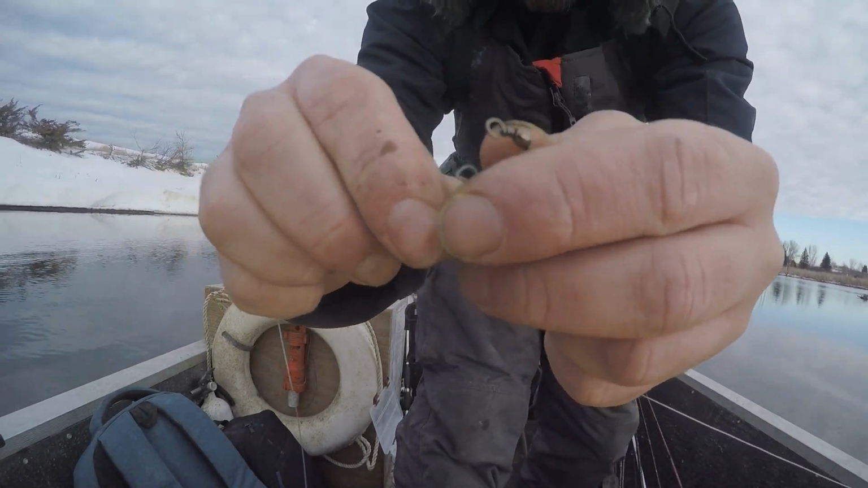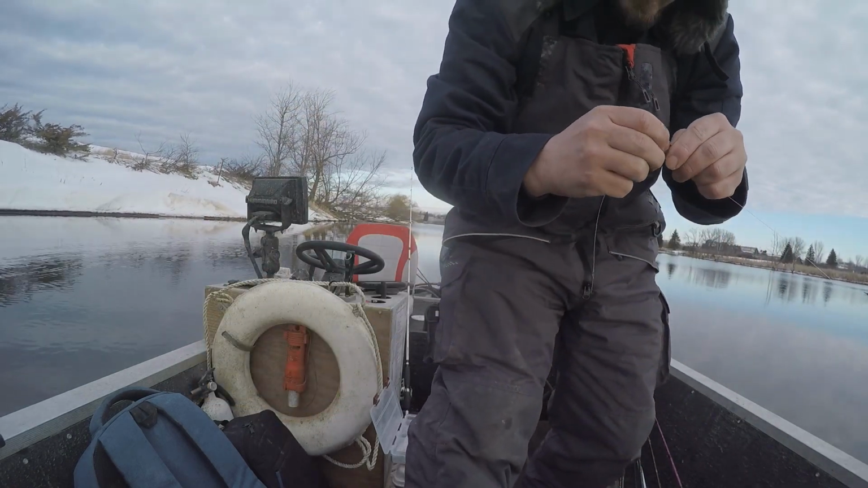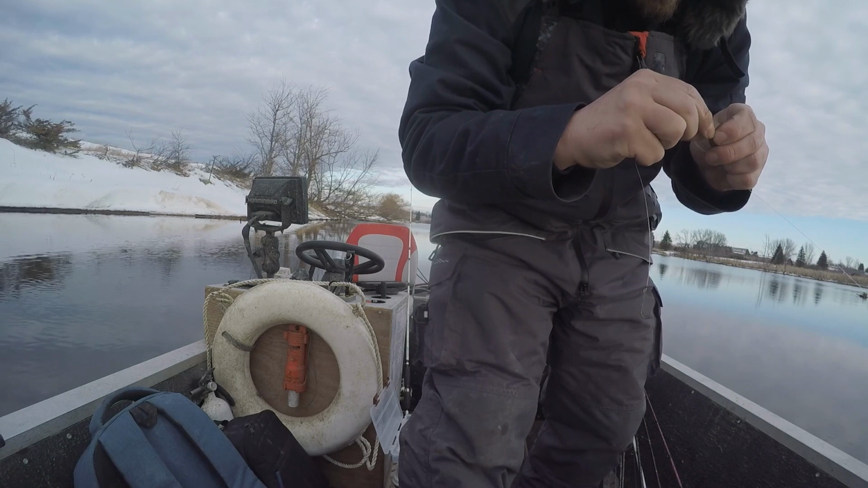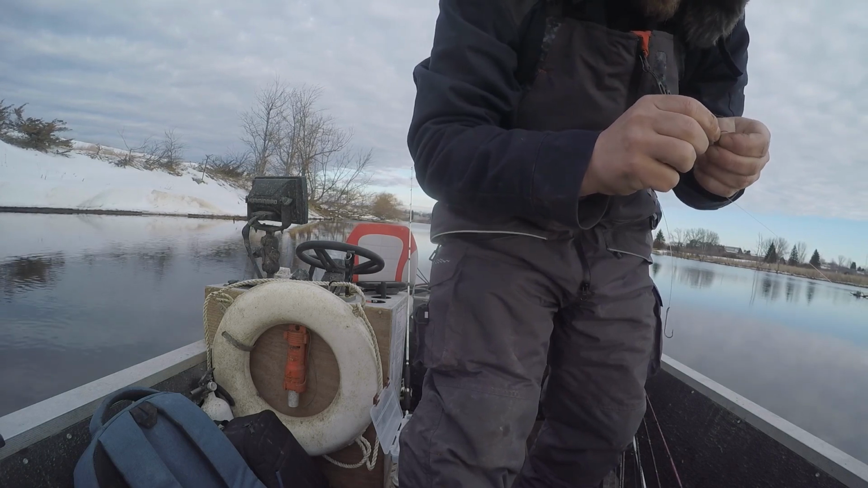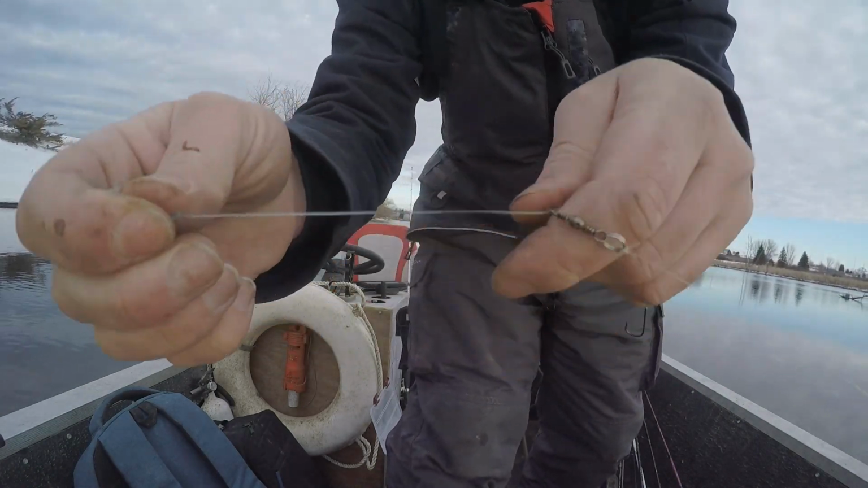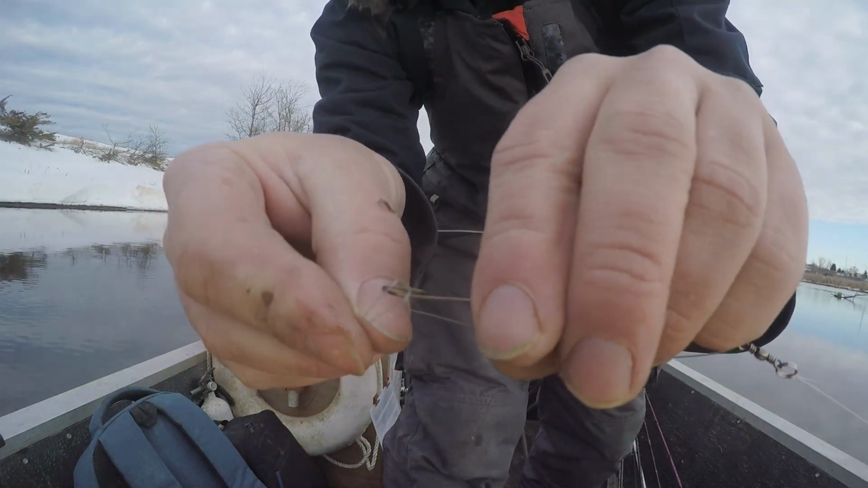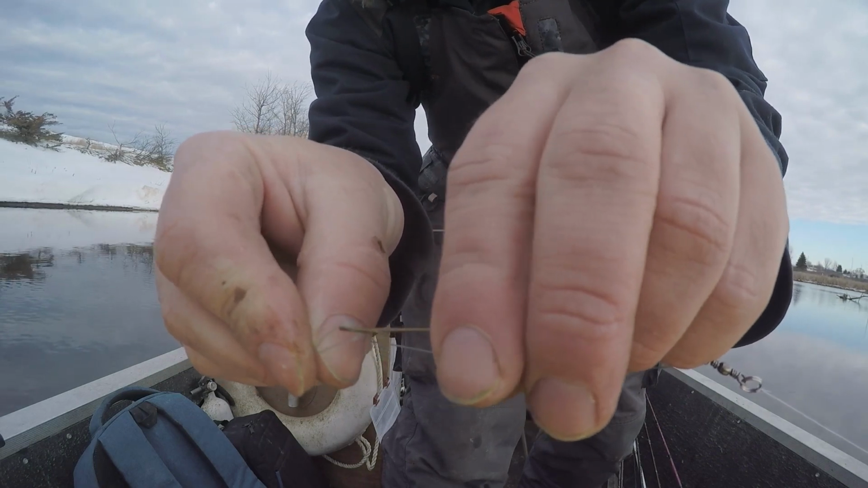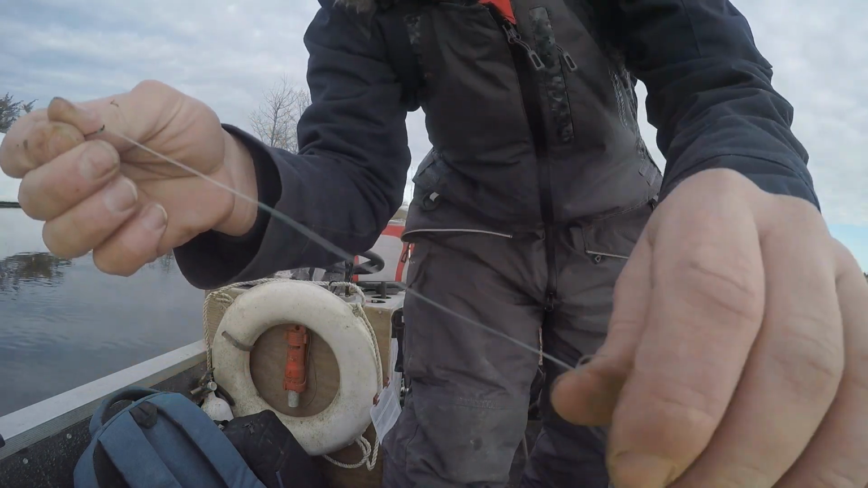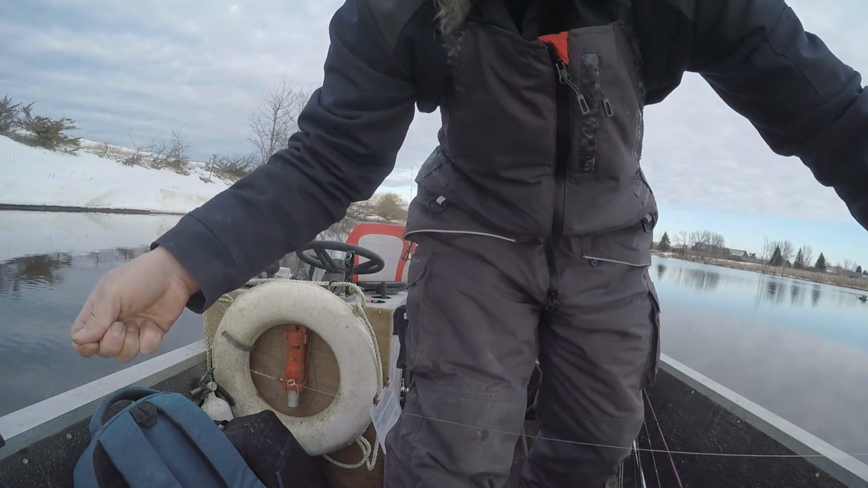So you can just stick the loop end through this hole, like that right there, and then take your hook, go through the loop like that, and then just pull it tight, make sure the knot gets over, and it's ready to go.